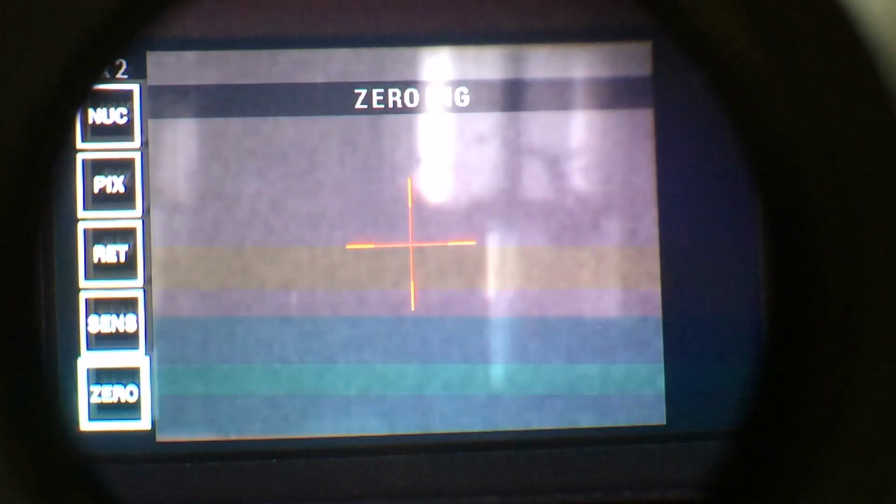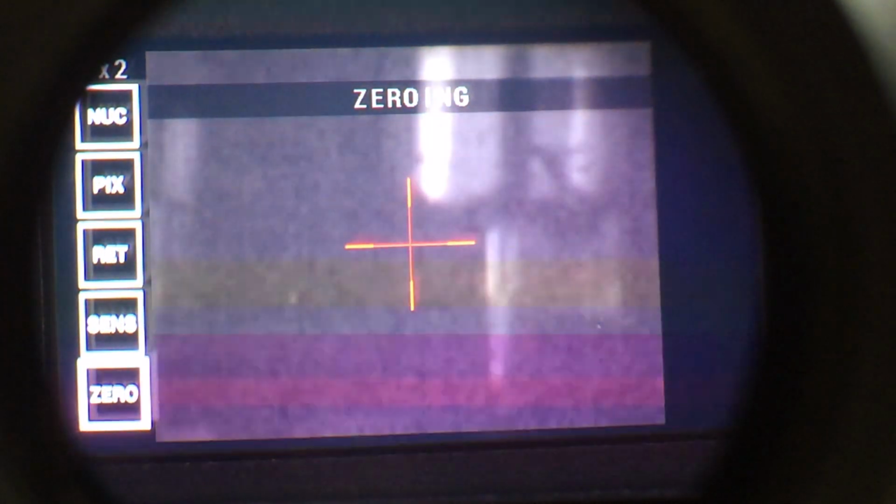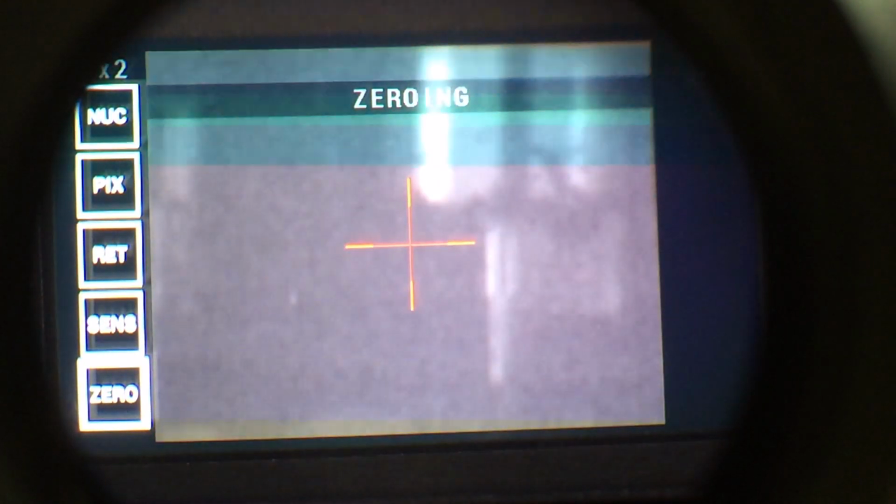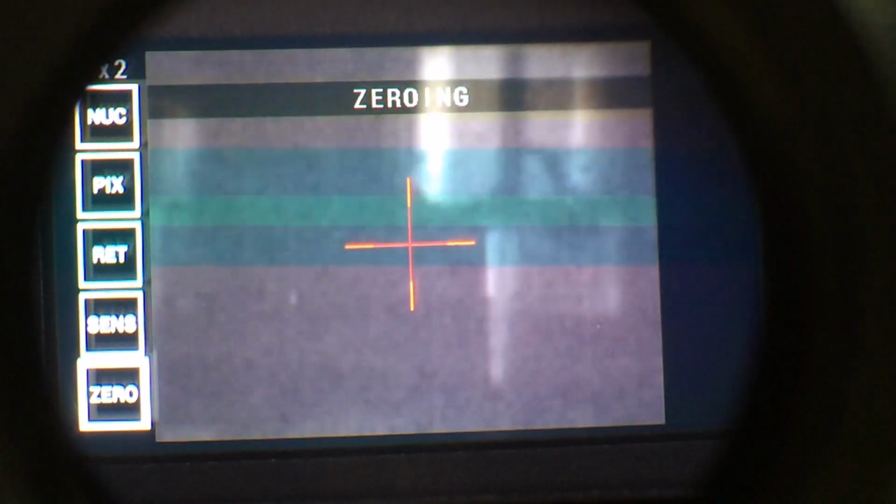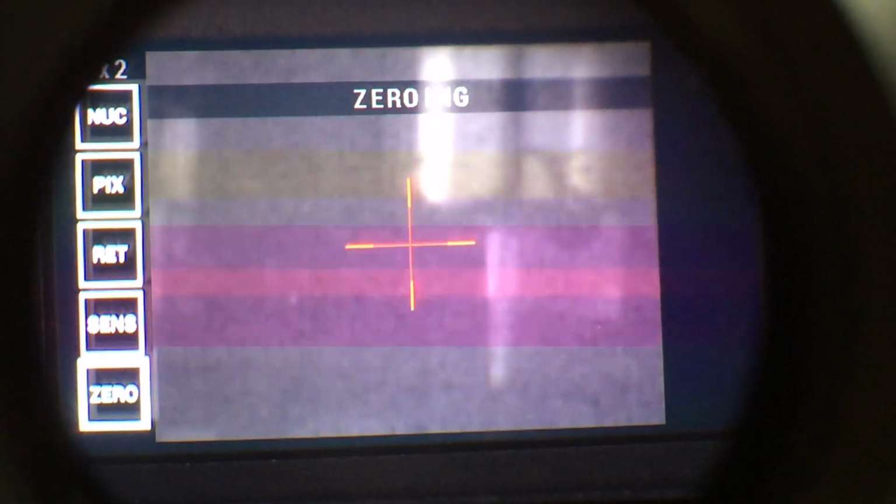Going down, this is the auto zeroing feature. It says 1-shot zeroing. In reality, it might be 2-shot. The most important part about the 1-shot zeroing is having the rifle in a steady rest with an accurate rifle and accurate ammunition, the ammunition you're going to be using, doing 1 shot, and then you can auto-correct. So let's just do that really quick. Let's say we shot low left.